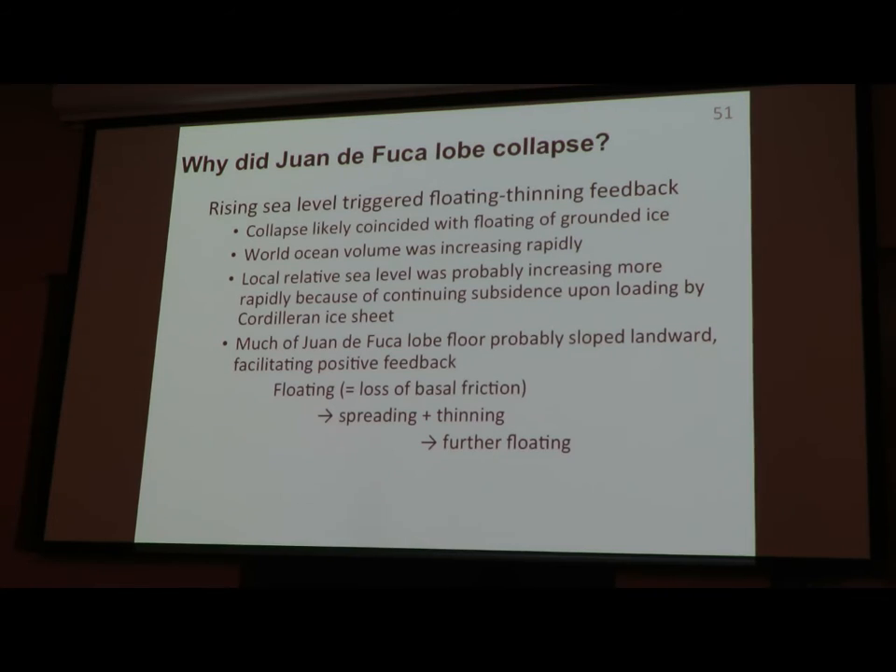And we know that much of the Juan de Fuca lobe floor probably sloped down to the east, which makes this feedback loop work better. If you have a grounded ice sheet and float a little bit of it, you lose basal friction. So the ice sheet deforms internally and spreads. And as it spreads, it makes it steeper and further upstream, which causes it to spread some more and thin some more and spread some more. There's a positive feedback that works really well if the base is landward sloping. And I think that's what likely happened here.